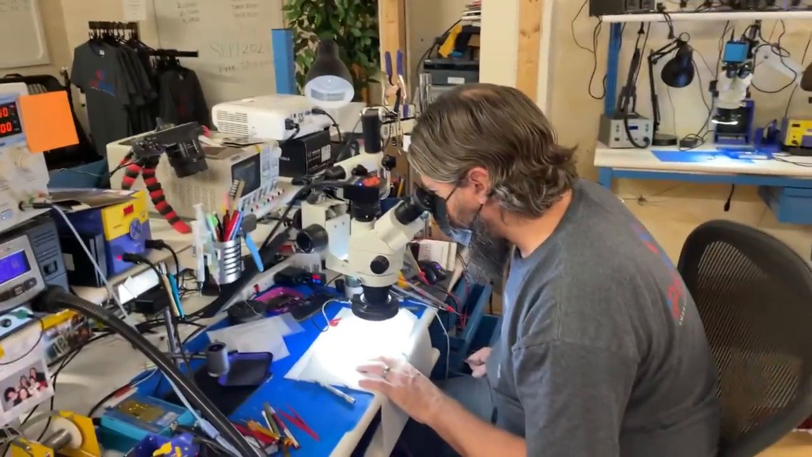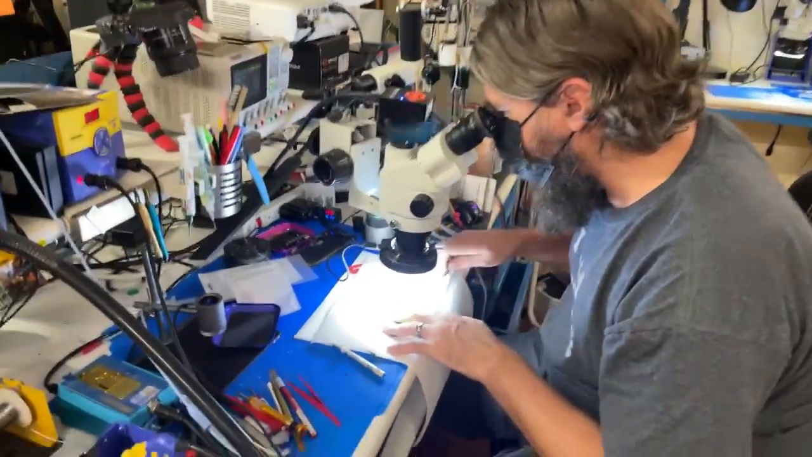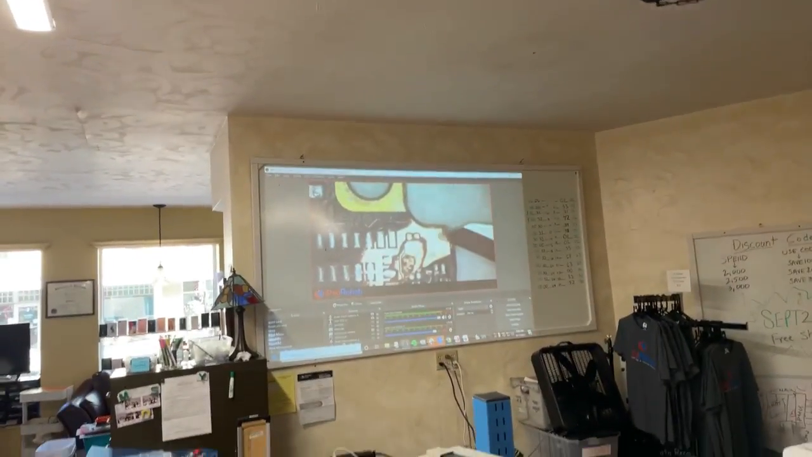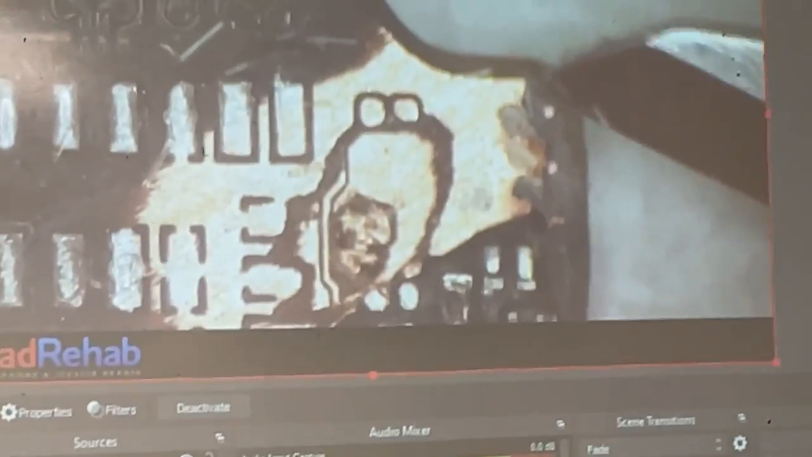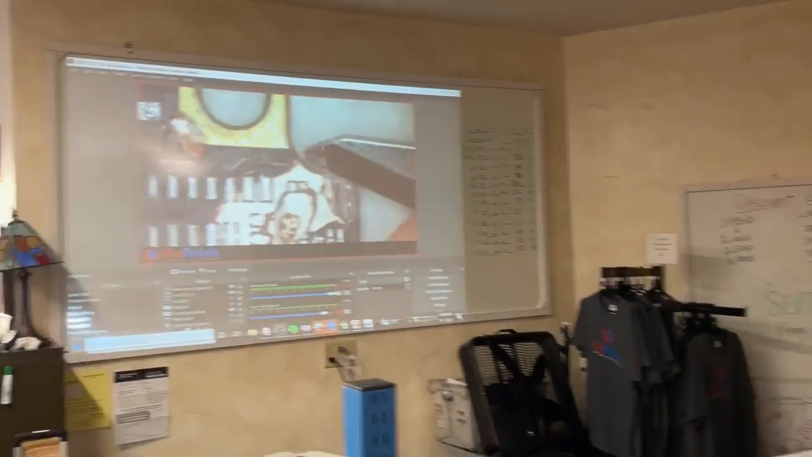Okay. And now, let's watch Mark fillet this Filet-o-phone. All right, what's going on here? VCC main short inside the board. Yeah, this is an iPhone 8 Plus. And what happened to it?